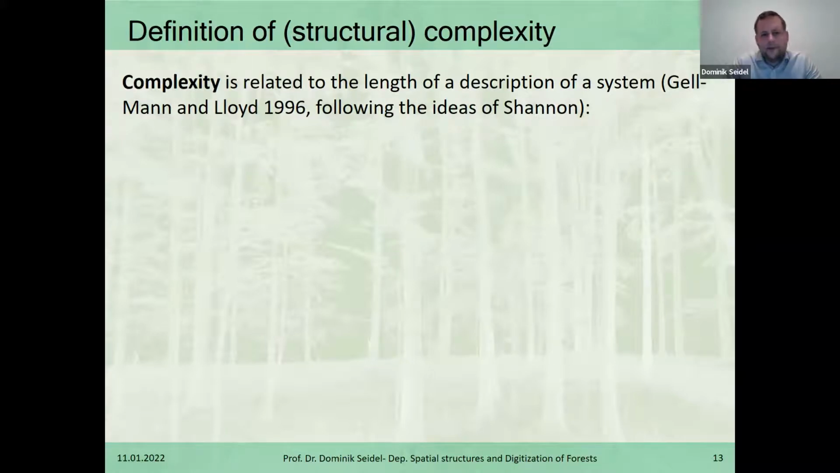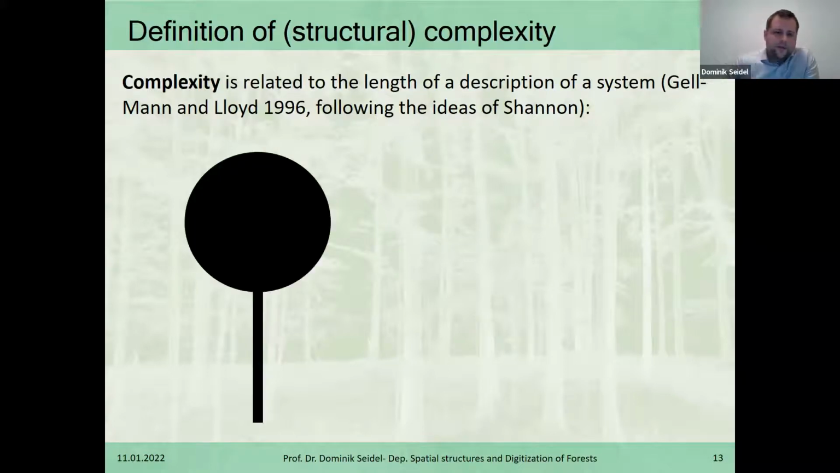And complexity is hardly ever described in a comprehensive way, but maybe the best one was given by Gell-Mann and Lloyd in 1996, following some of the ideas from Shannon, the famous Shannon we all know from the Shannon Diversity Index. And it can be summarized basically by the fact that the length of a description of a system or object is directly what is meant by complexity.